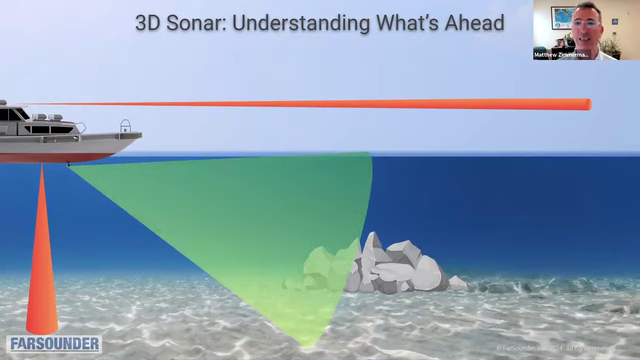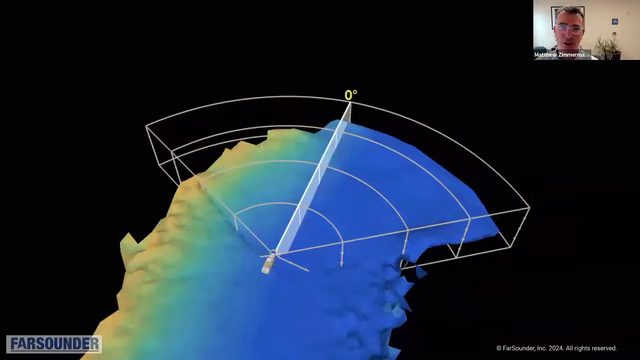So to be an effective navigation tool, the forward-looking sonar really must have a wide field of view with a fast update rate and be capable of sensing from the sea surface all the way down to the seafloor with a single ping. And that's exactly what FarSounder's technology can do.